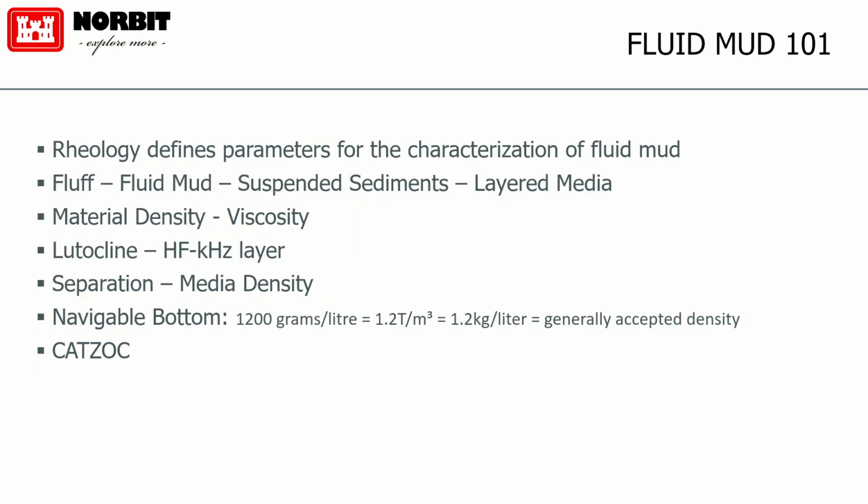So before we get into this a little bit more, fluid mud. Some common words we use, and this is just thrown up here randomly. First of all, rheology is basically the study and characterization of fluid mud, hence the name of the instrument used to measure called a rheotune or a densitune. I think they're different manufacturers. And that actually measures